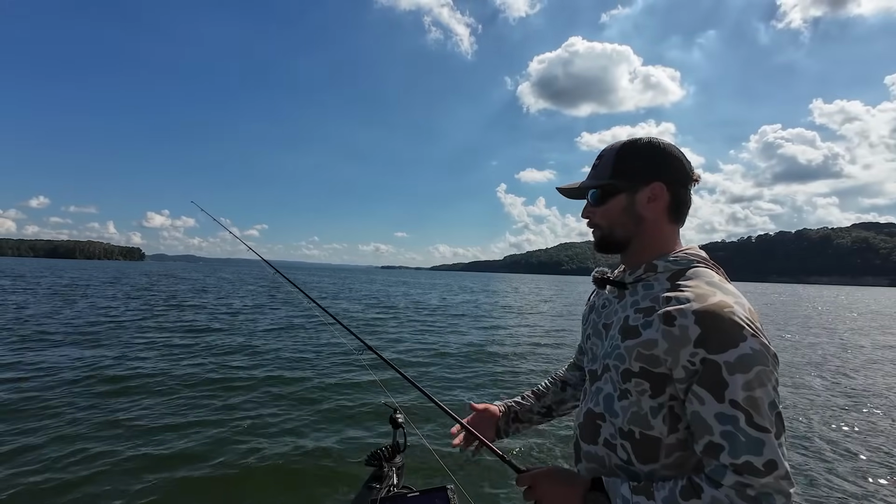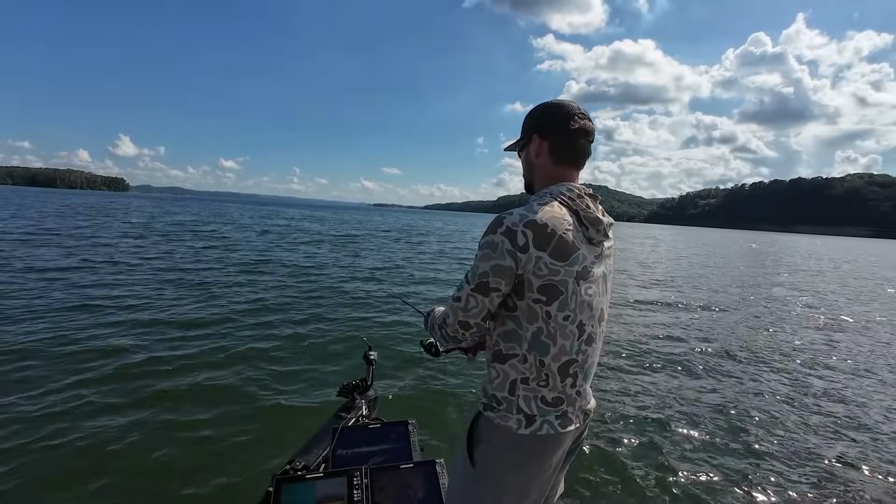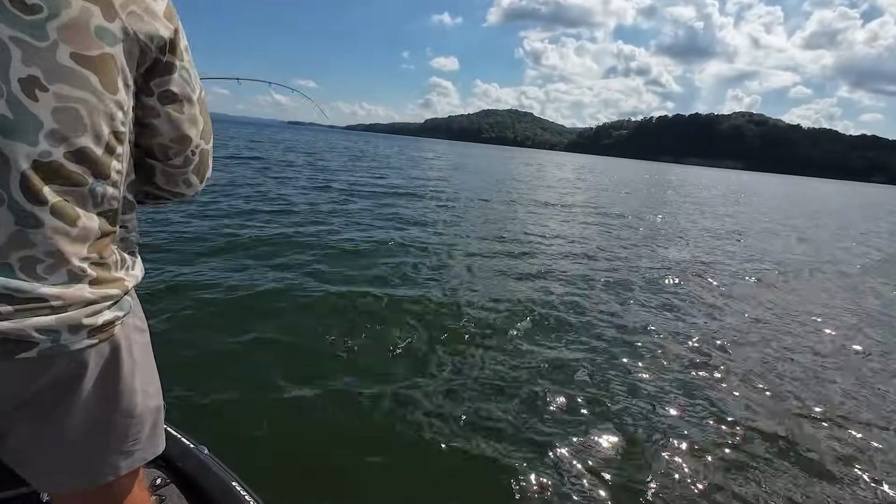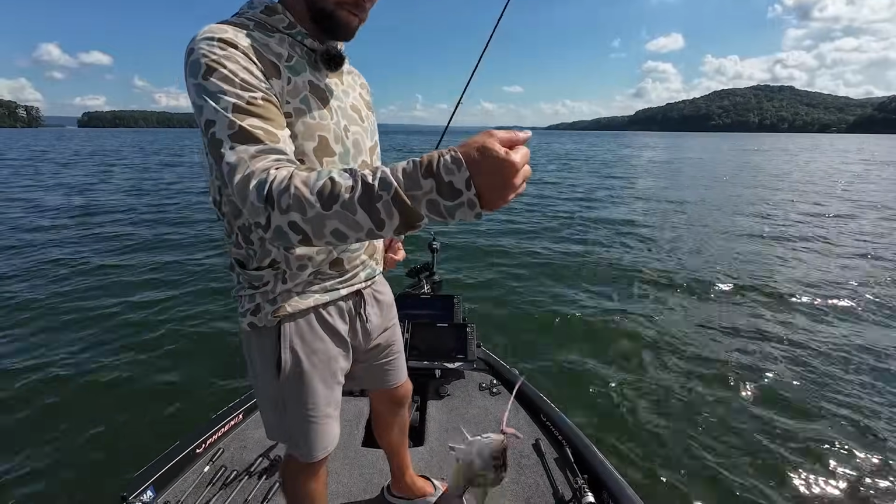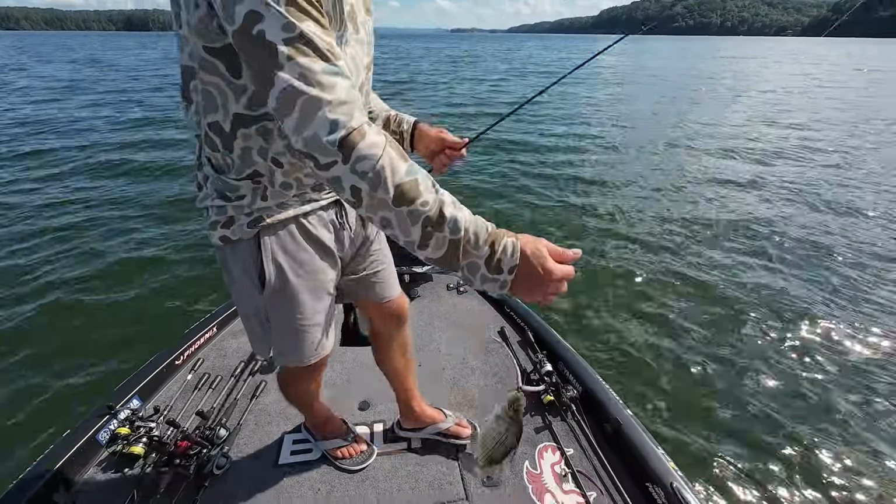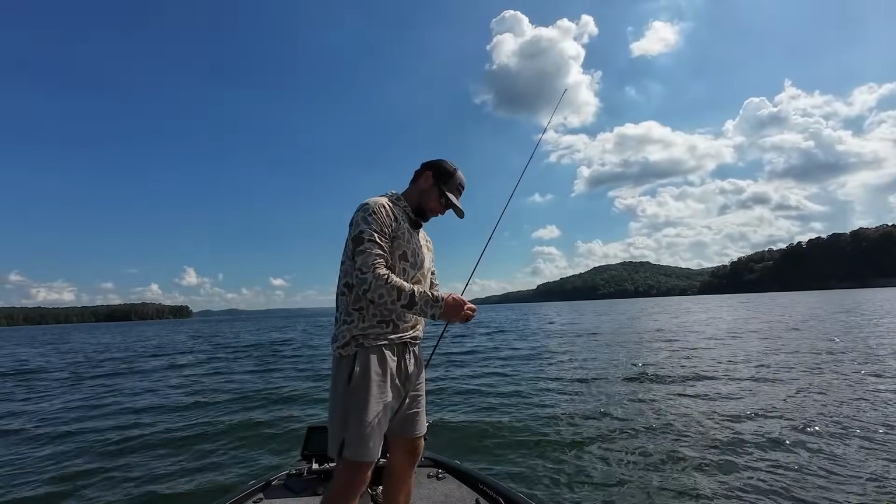You can do stuff on a baitcast too, a football jig. That would be a great thing to throw as well. Oh yeah, see, there's one of the white bass. That's a lot of that down there too. I actually caught one on a worm, but if I had picked up a crankbait by now, I would have probably caught several of these things. That's a good sign though. I am definitely never afraid of white bass being in the school.